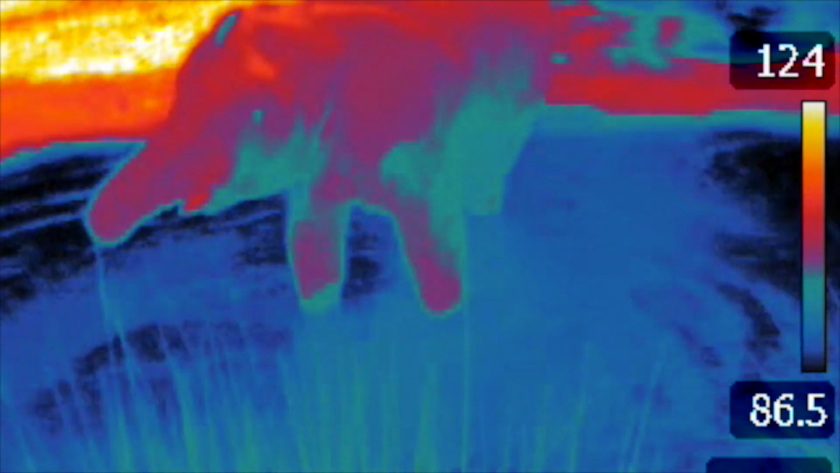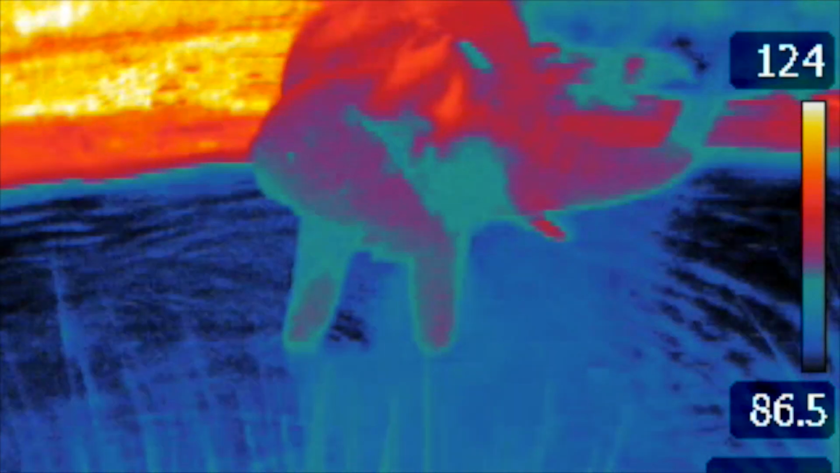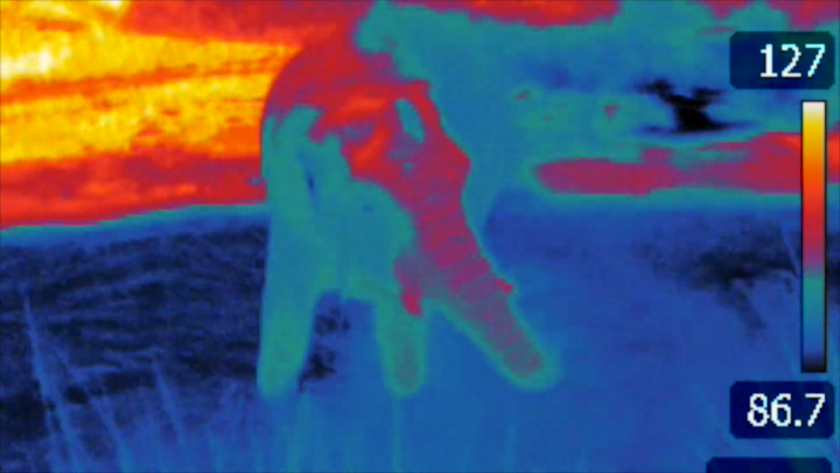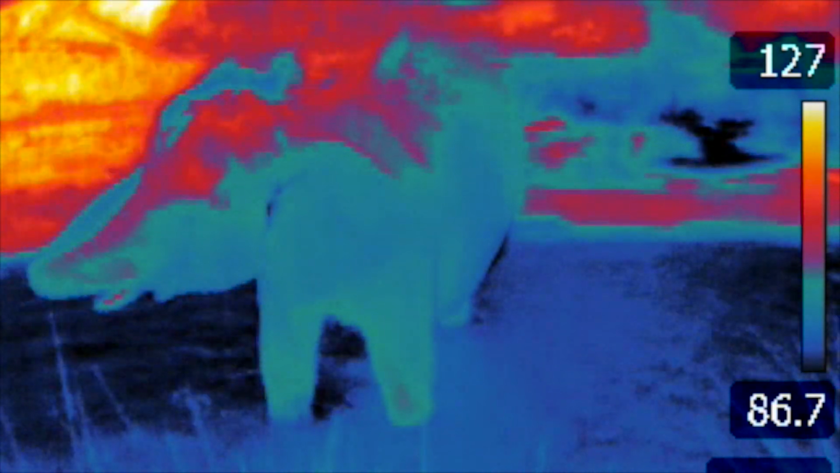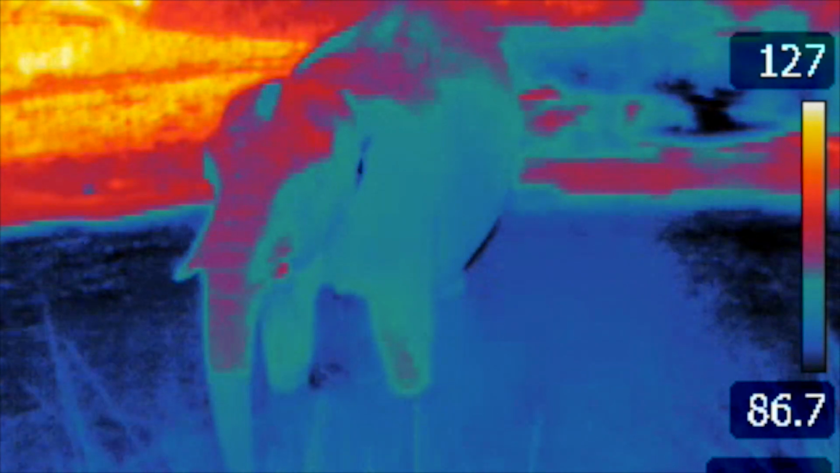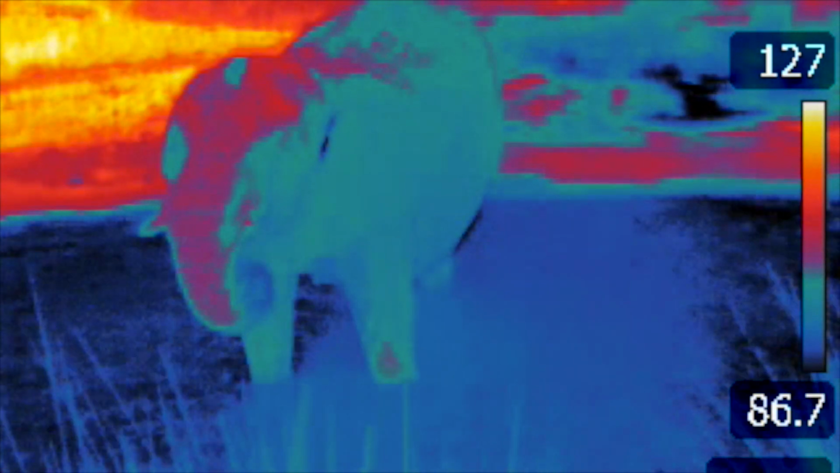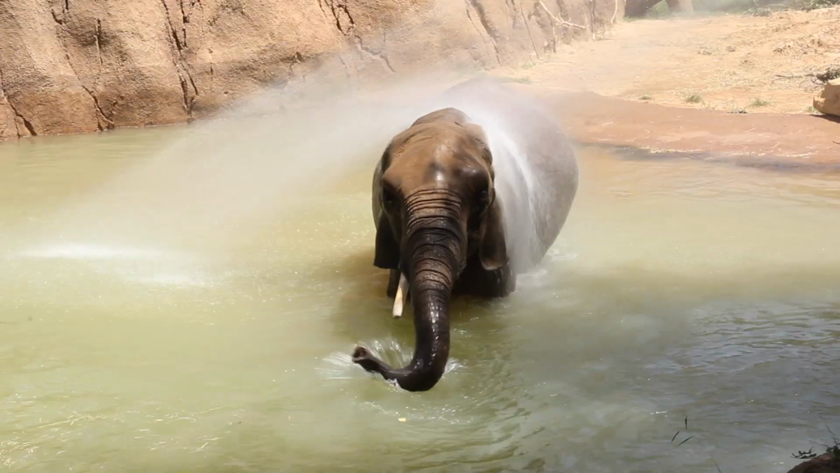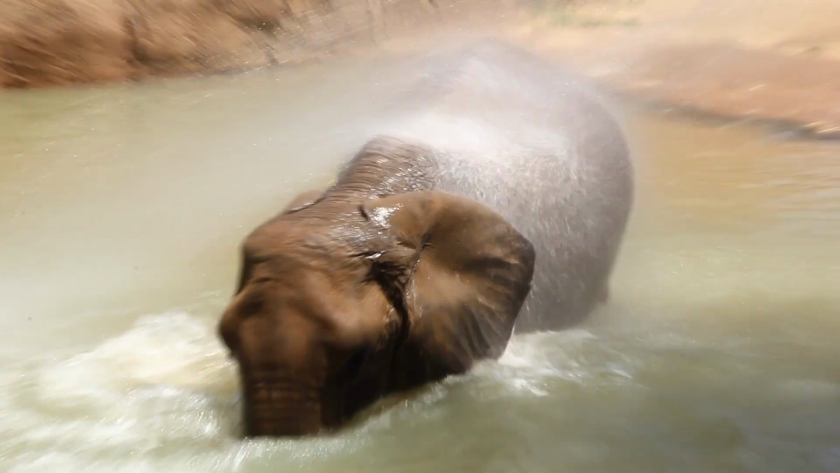So you might sometimes see them flapping those ears and then splashing off or covering themselves in mud as well. That actually helps speed up the process of the cooling. It can take about 20 minutes for the entire body's blood to be transported through those ears to help keep them up to 10 degrees cooler. So it's really helpful for them to keep cool with such a big, extensive network of blood vessels in those ears. So we just made some great observations, and we're able to see and understand how elephants keep cool in the summer. But how about some other animals?